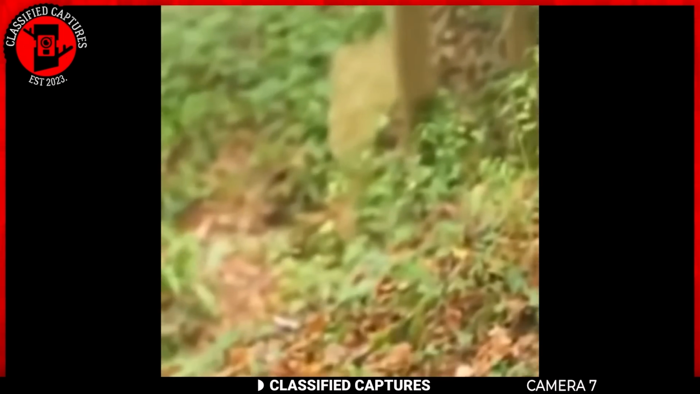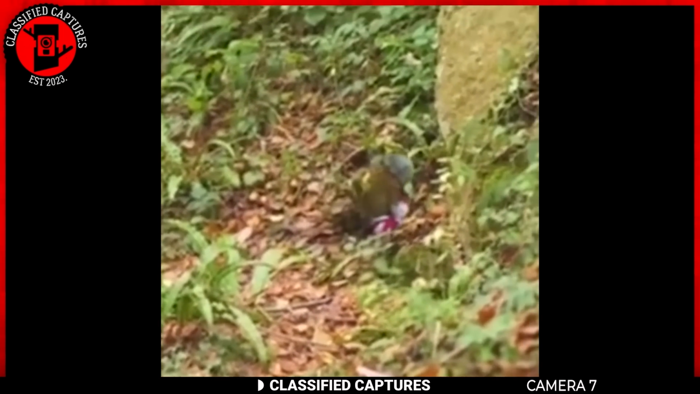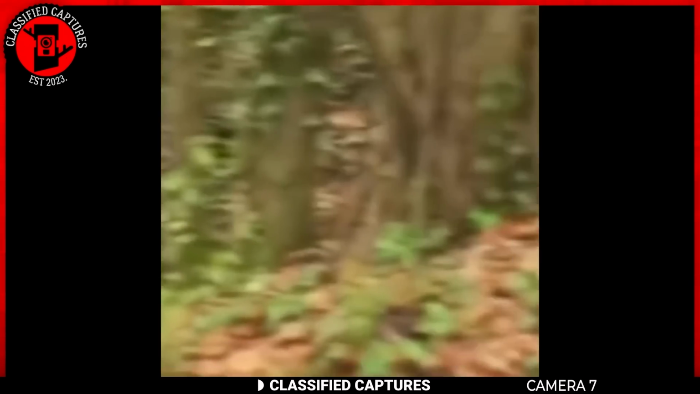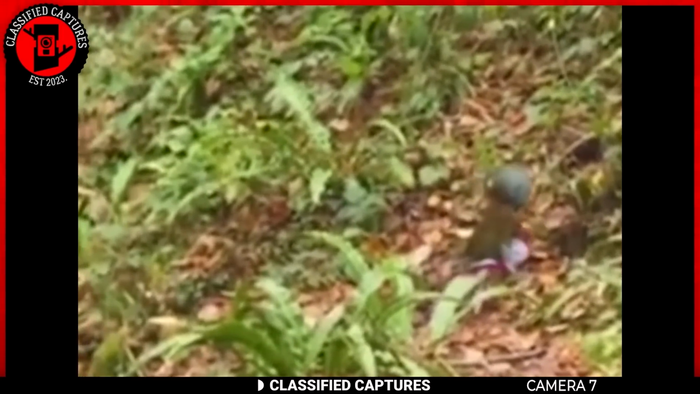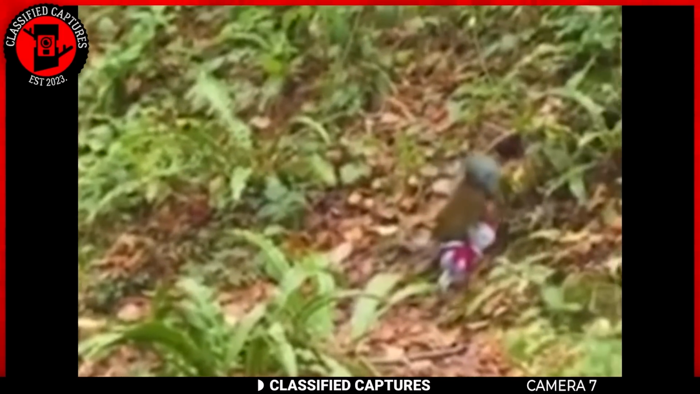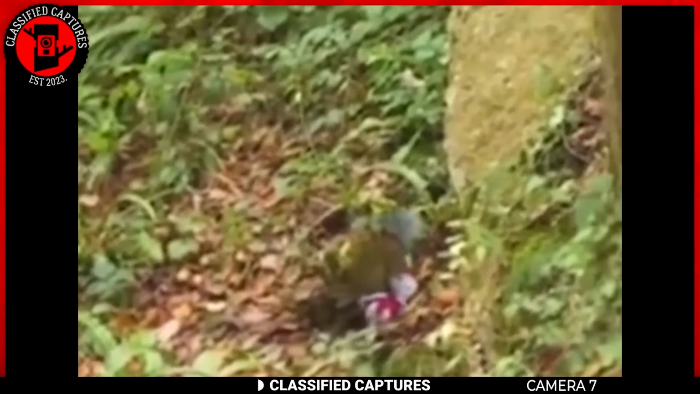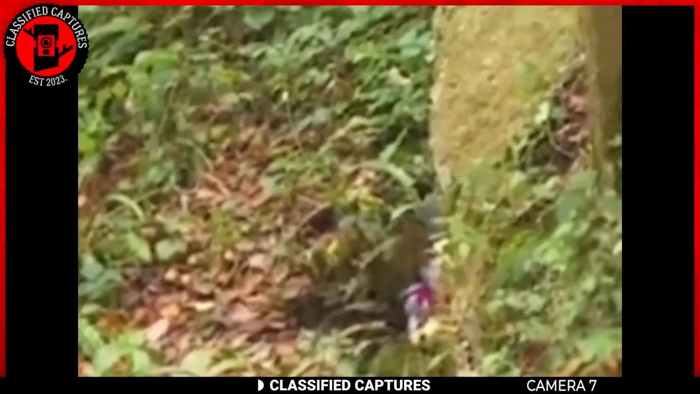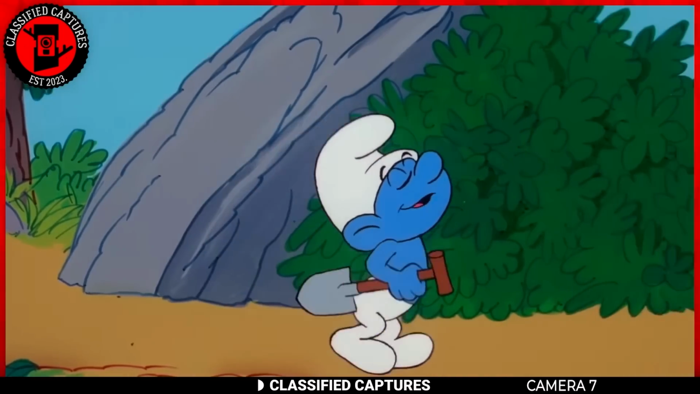You see it too, don't you? There's a tiny being walking through the grass. The clip ends with a shocked and surprised look from the lady present. I don't know about you, but that makes me think and believe that this has got to be real. But even if it is, what exactly is that creature? The first thing that comes to mind when looking at it is the Smurfs, but the Smurfs aren't real, right? Well, this clip proves otherwise.